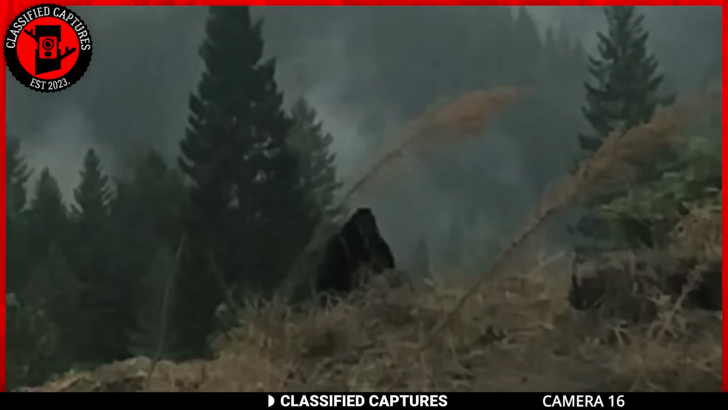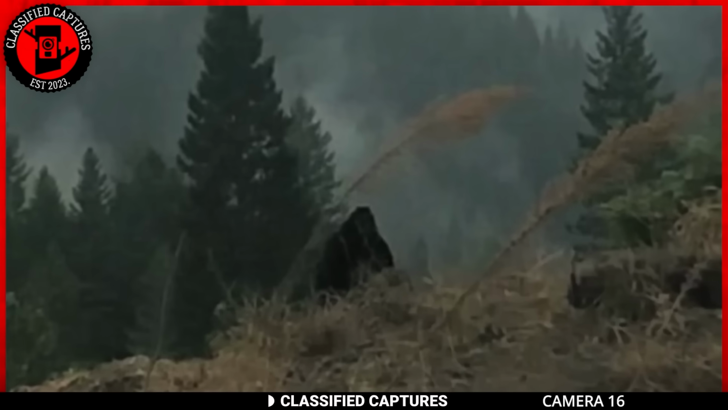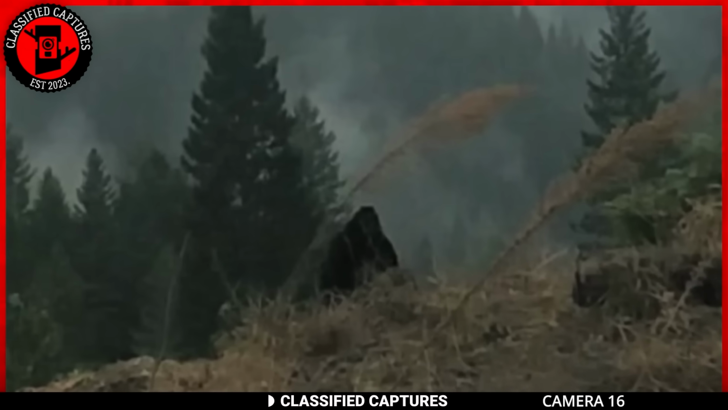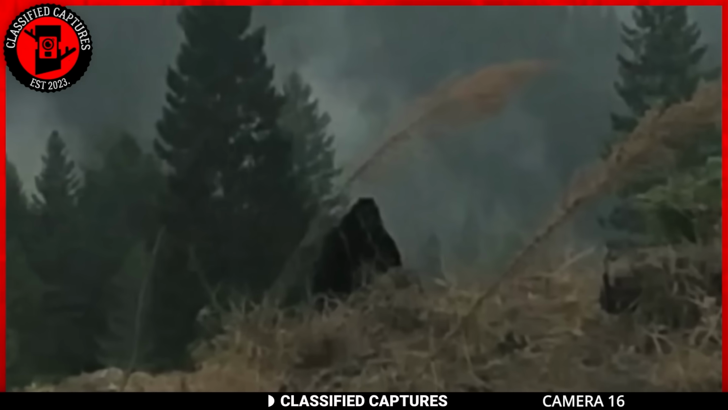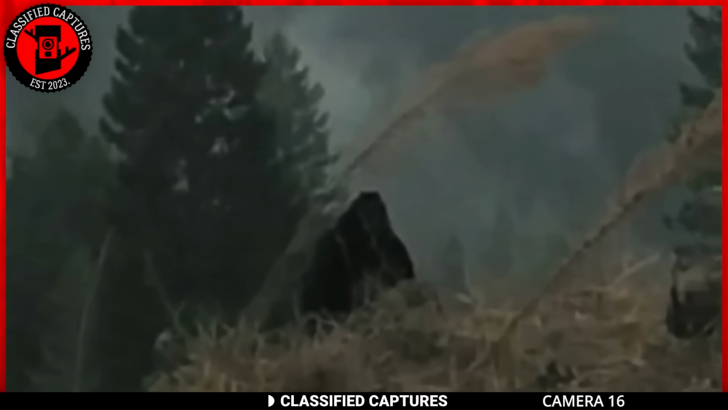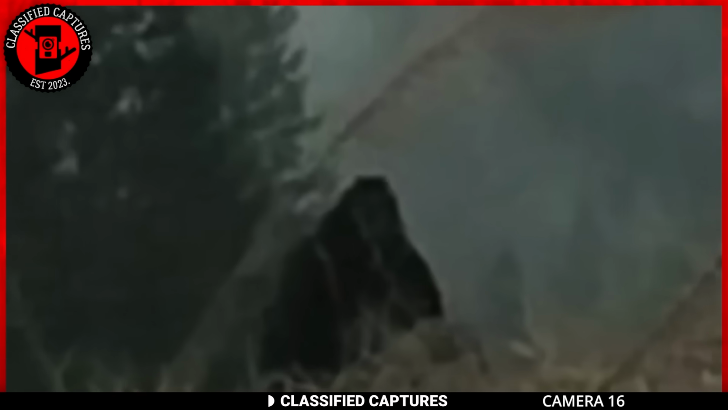Next, picture yourself on a serene hike surrounded by nature's beauty when an eerie feeling creeps over you as if someone or something is watching. When you turn around, your eyes lock onto a dark figure standing by a tree, staring right back at you.